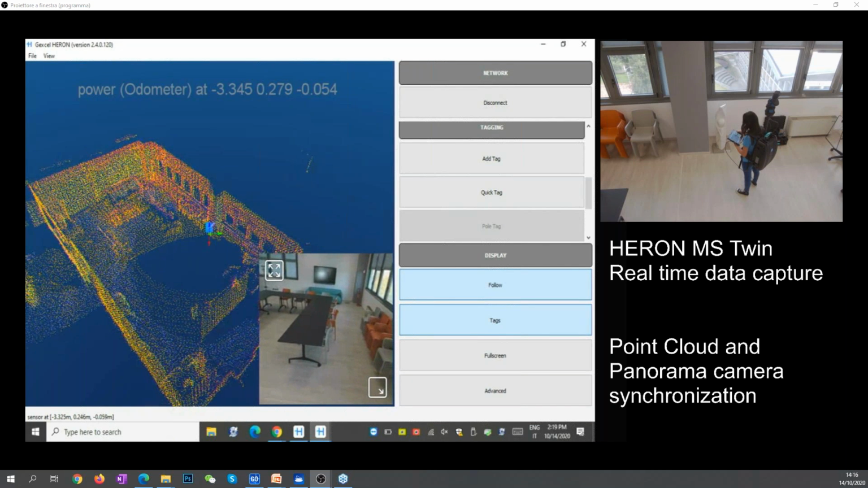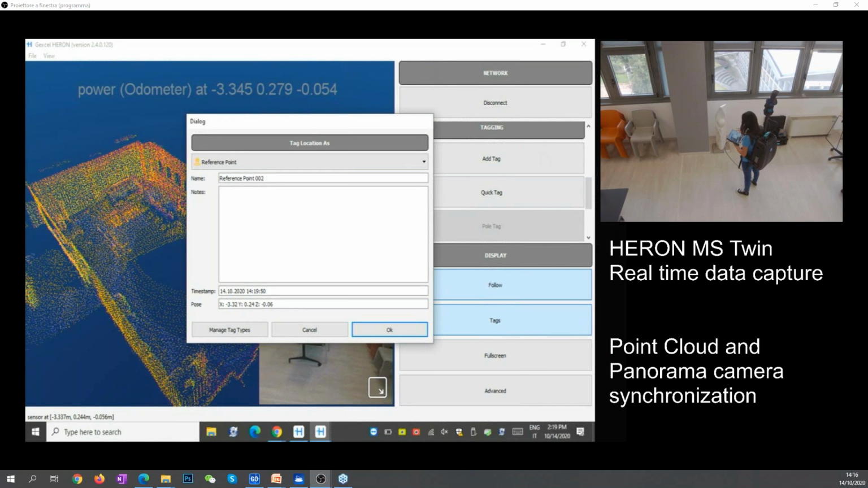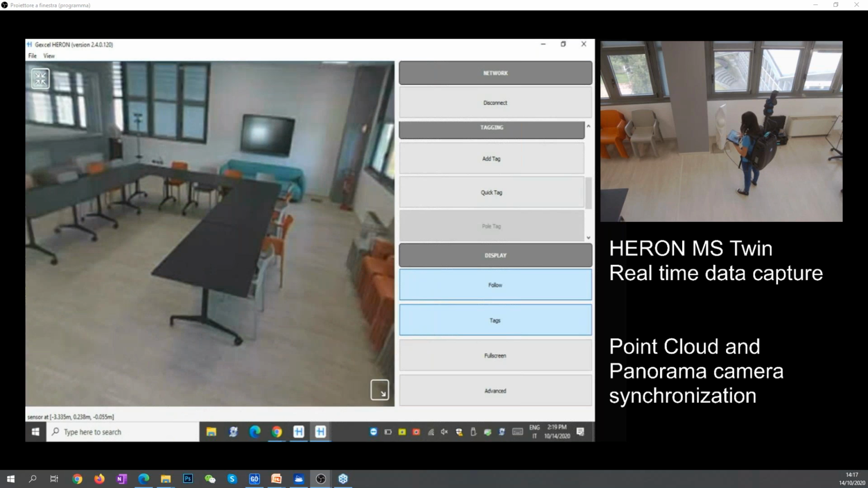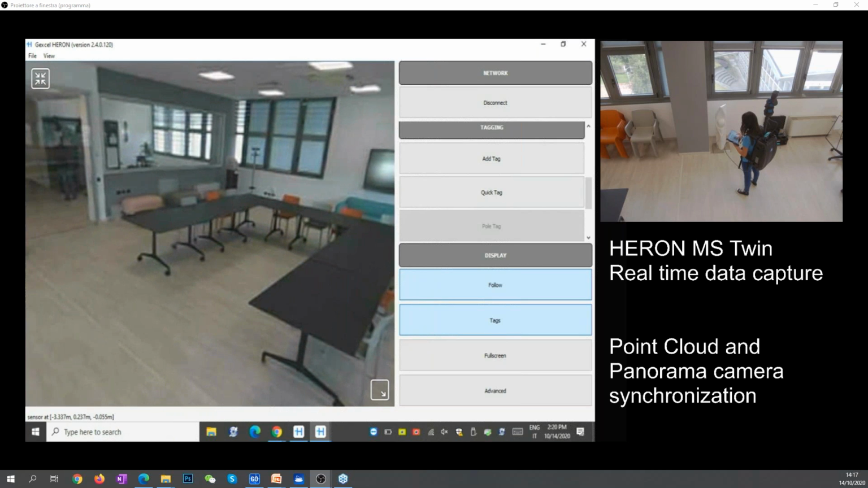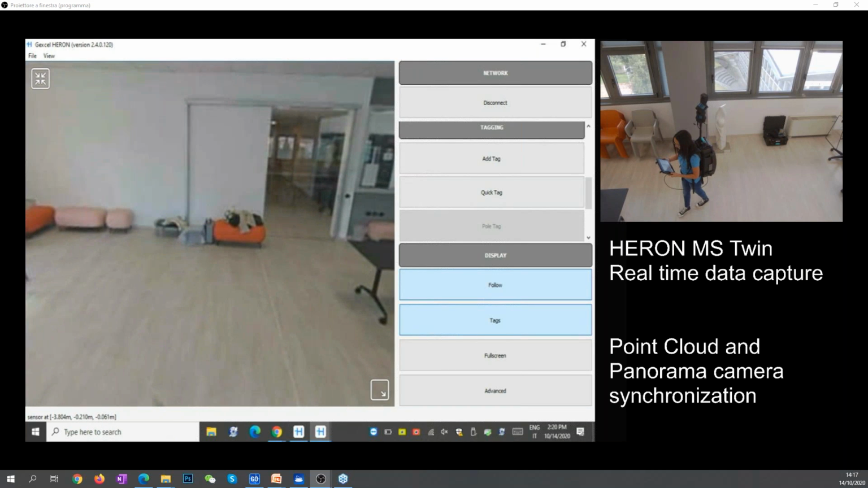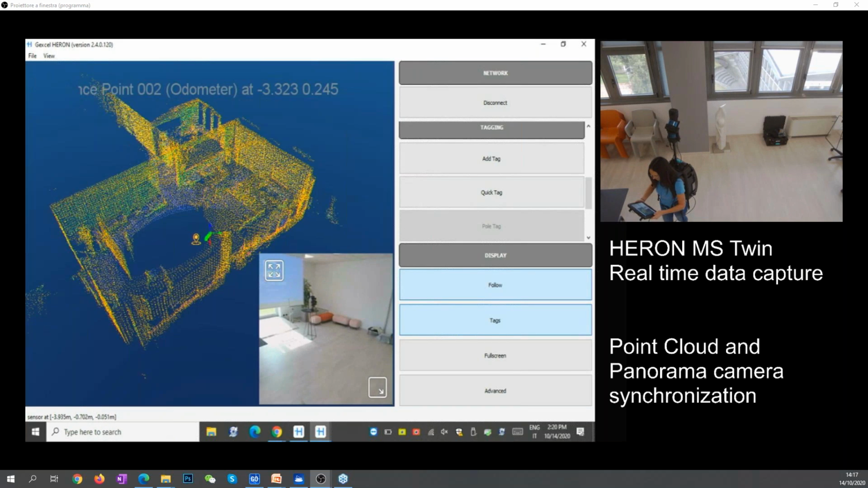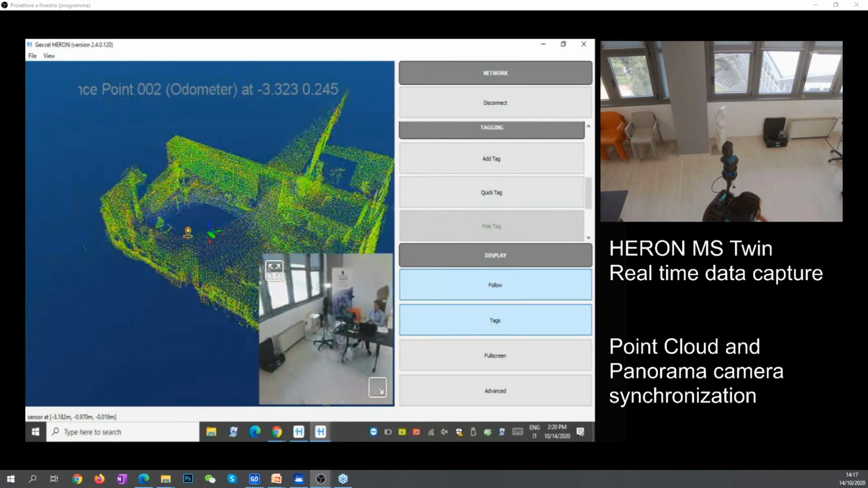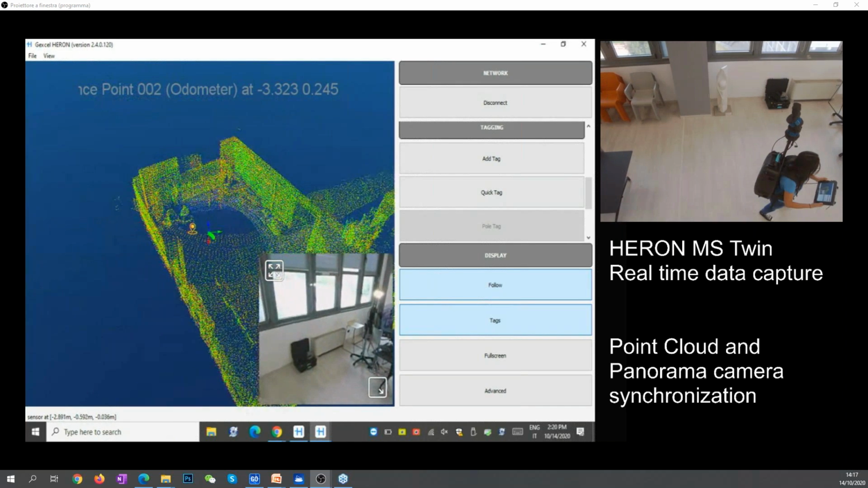And what Sarah is now showing you is also the possibility to visualize the camera in streaming. This is the full resolution. Sarah, can you try to move a little bit? You see that the camera is moving too.